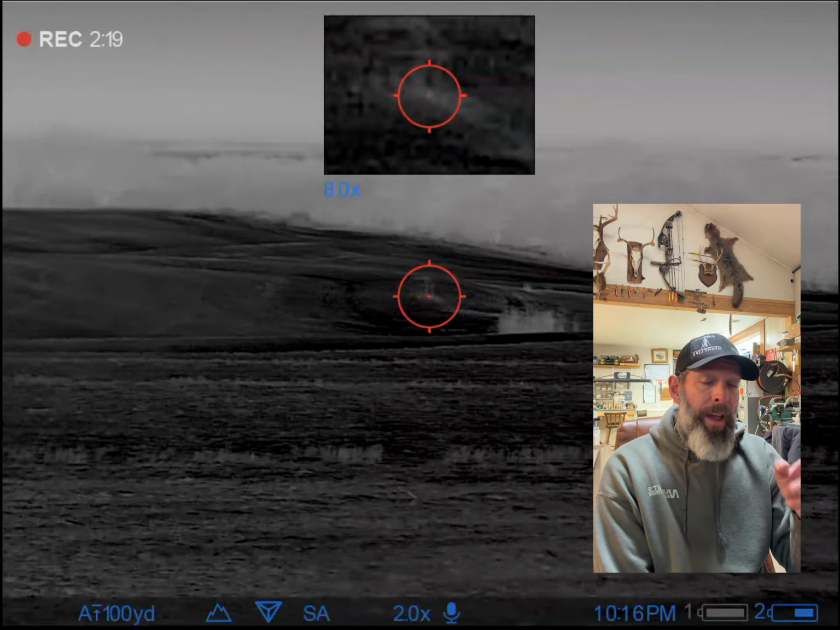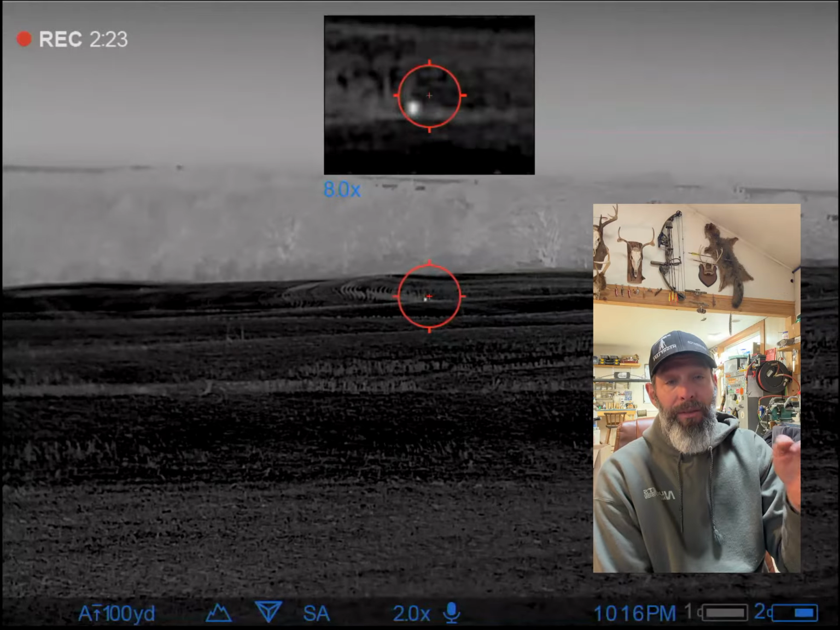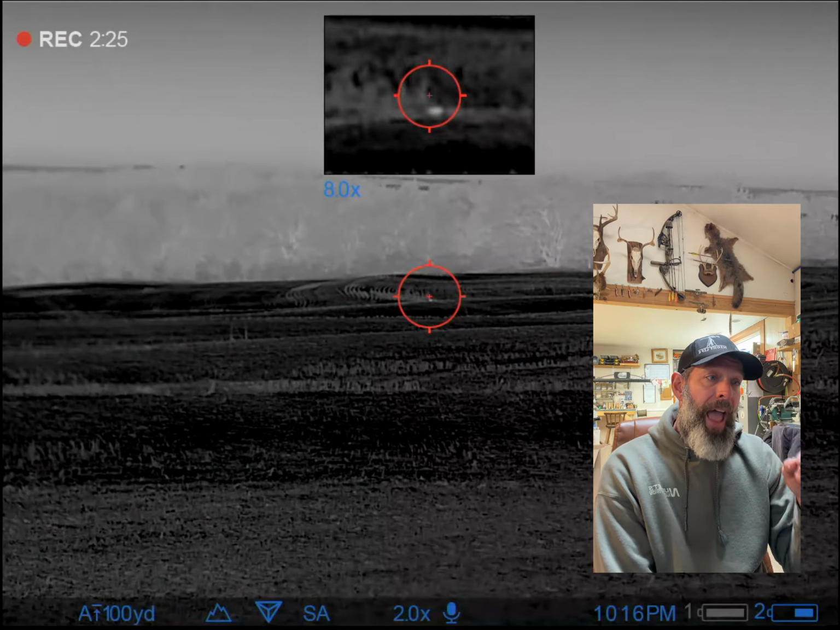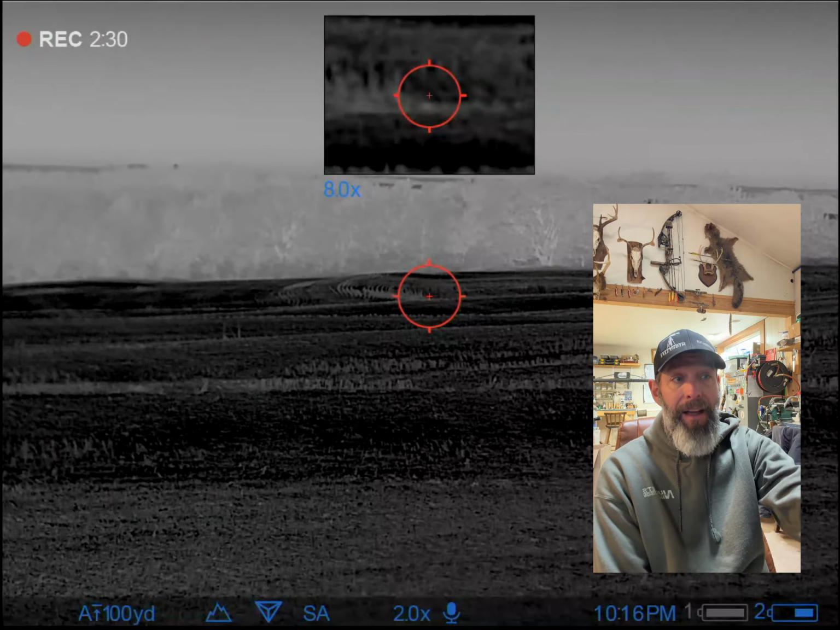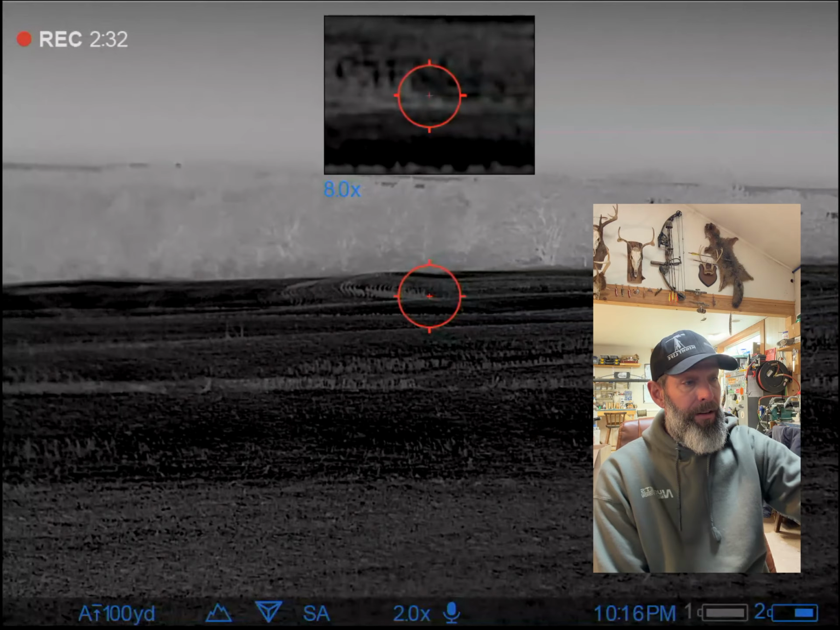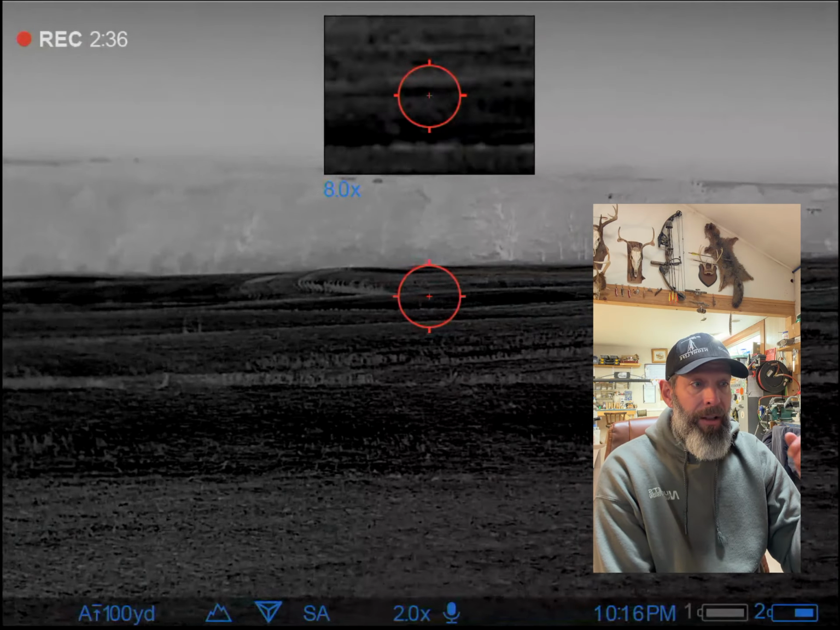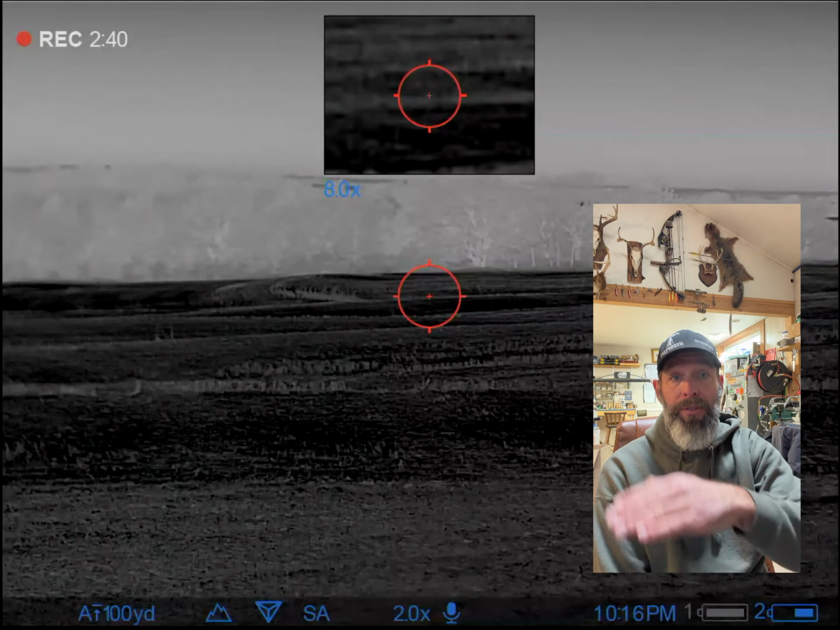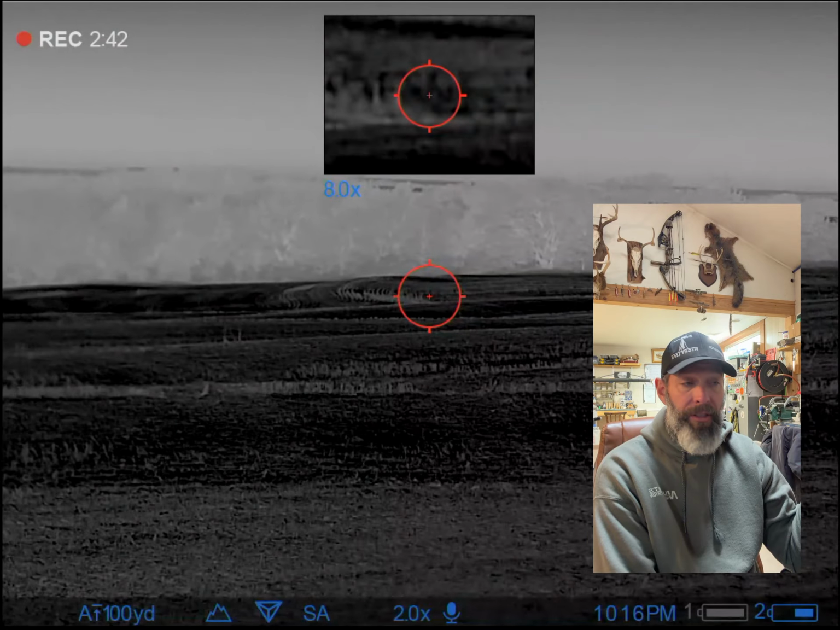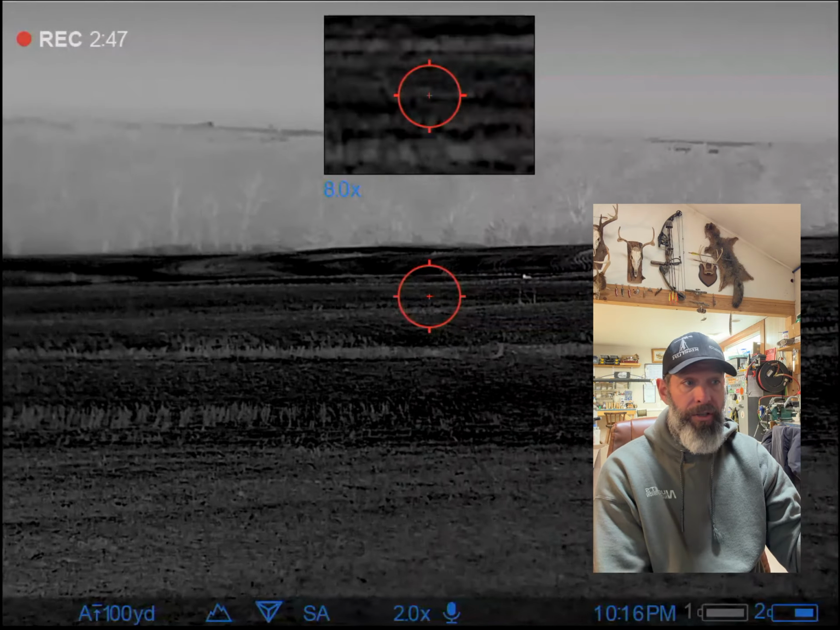So when a coyote, and this video is just a really, really good example, is approaching, he's still coming. He hit the brakes. I haven't made a sound, but he's still coming. Right here is 2 minutes, 30 seconds into the video. I cannot see him anymore. There's rolls in the field. There's a lot of rolls in these big agricultural fields in Kansas for drainage, for water collection.